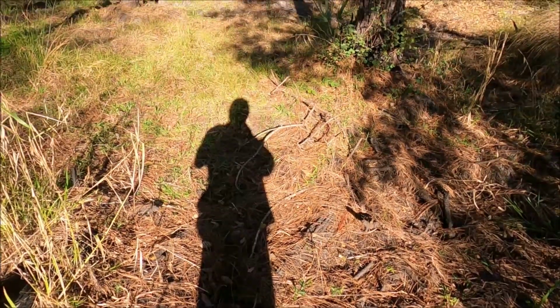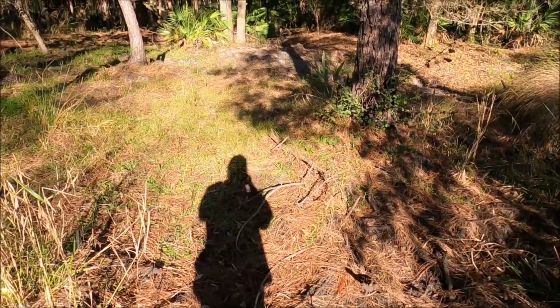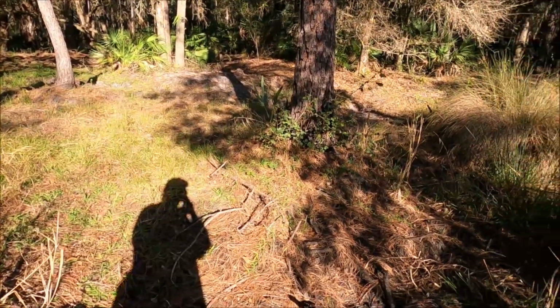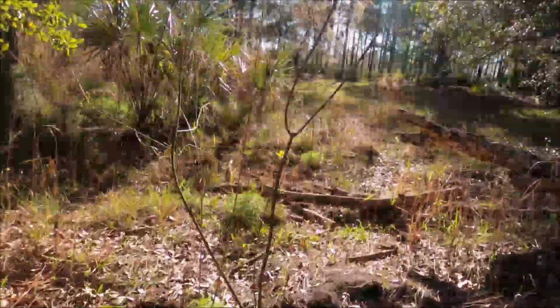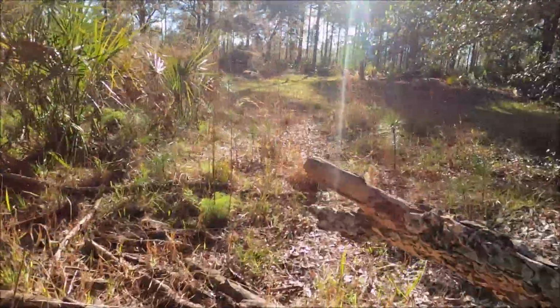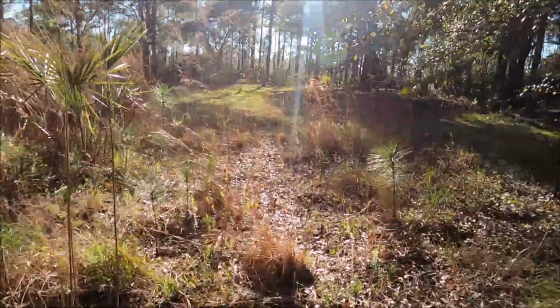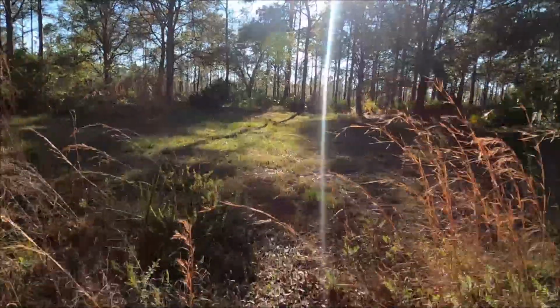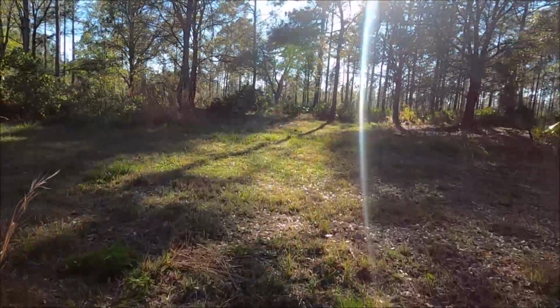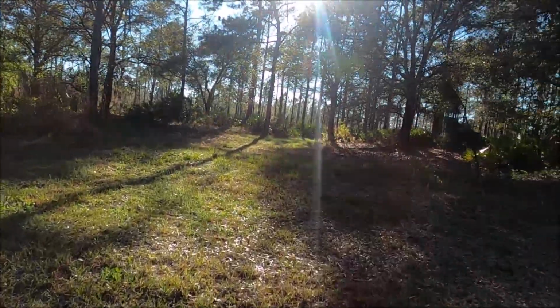So if an animal starts walking down this trail right here, it's gonna definitely trigger that camera. And almost everything we've seen in here has been going that direction. And animals tend to follow a pattern and a loop while they're searching for food.